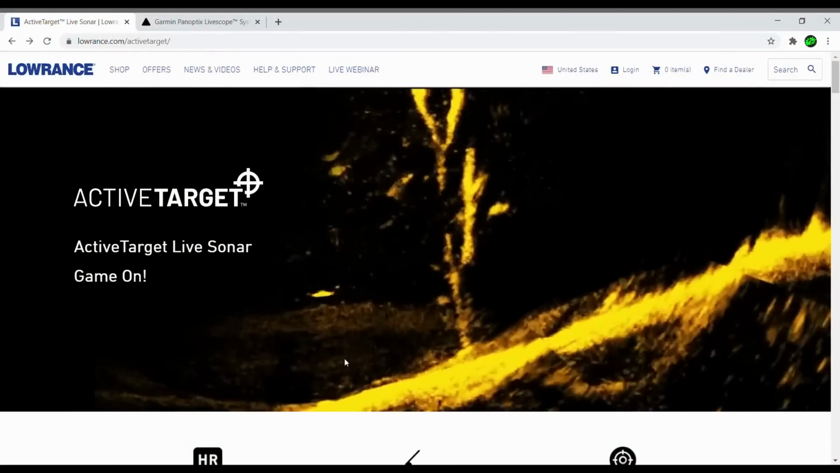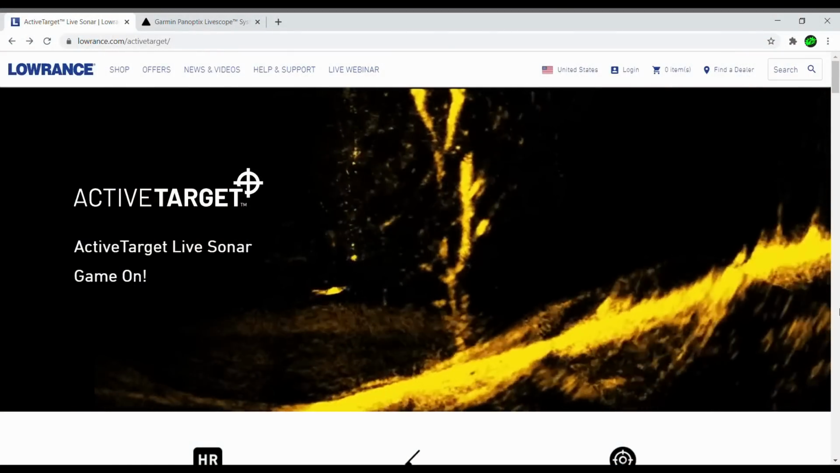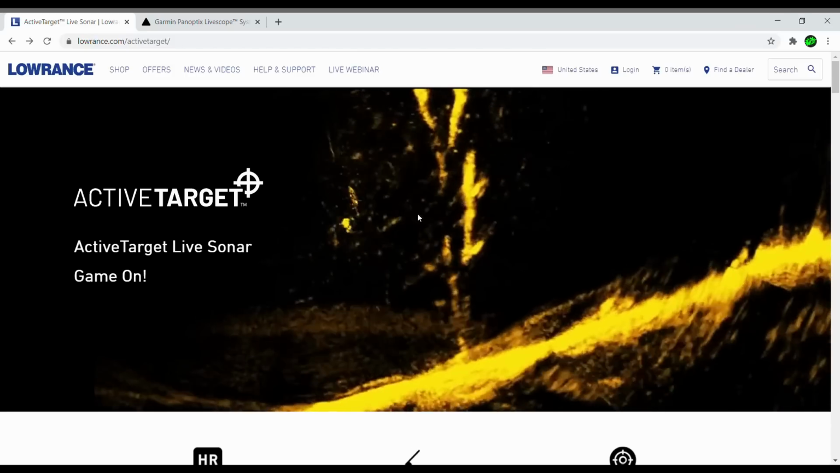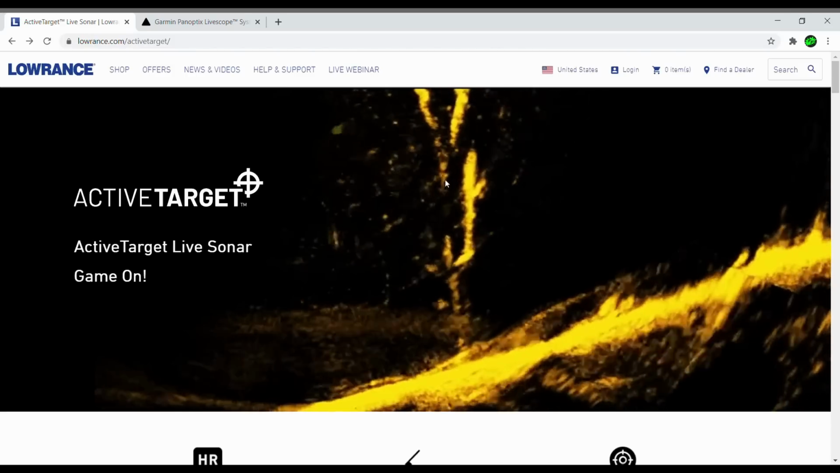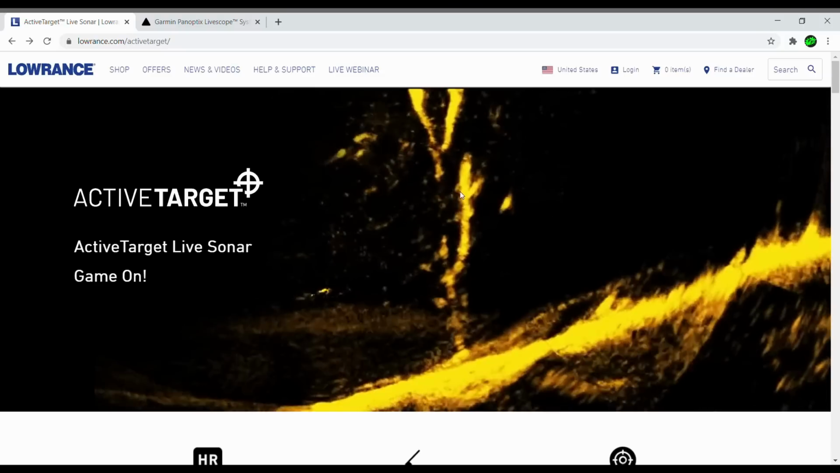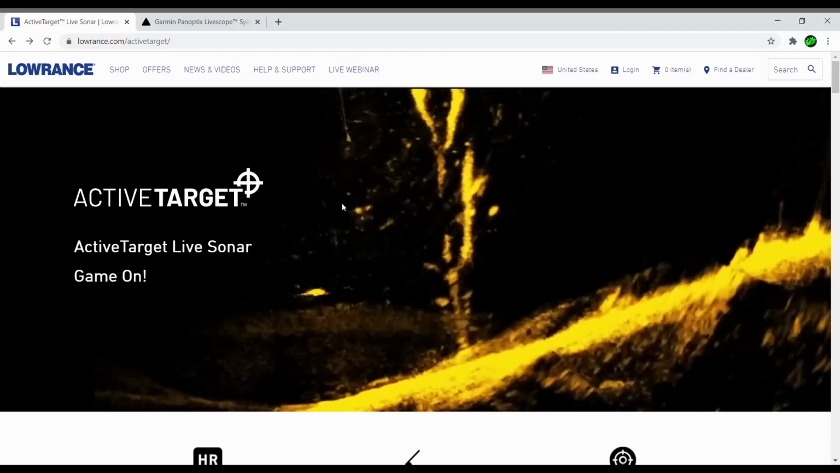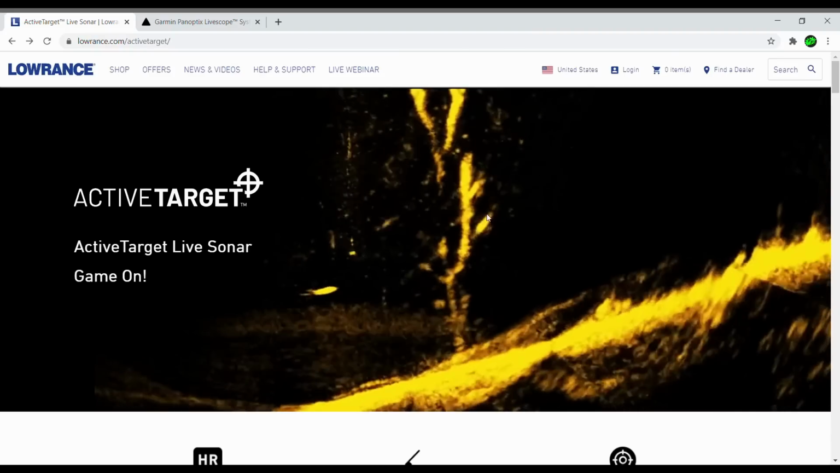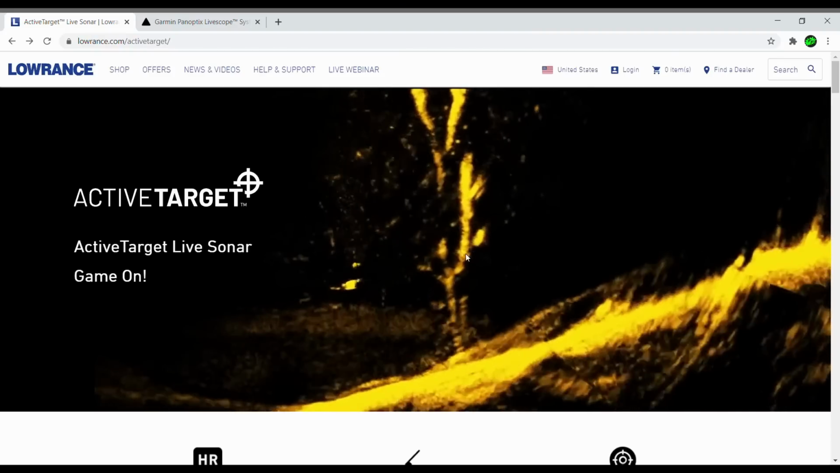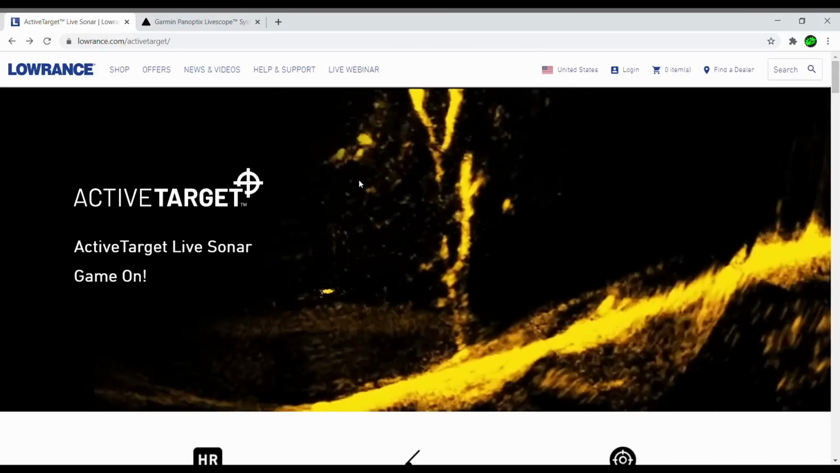First thing that shows up on the ActiveTarget webpage is this fantastic image here. You can see that we have a tree, probably 10 to 15 foot tall by looking at the diameter of it maybe. I'm just guessing here. We got a fish, he got spooked, he swooped this way. You got another fish over here that you can see clearly. And then you got this guy catching this fish as well. But that's not really what I want to focus on.